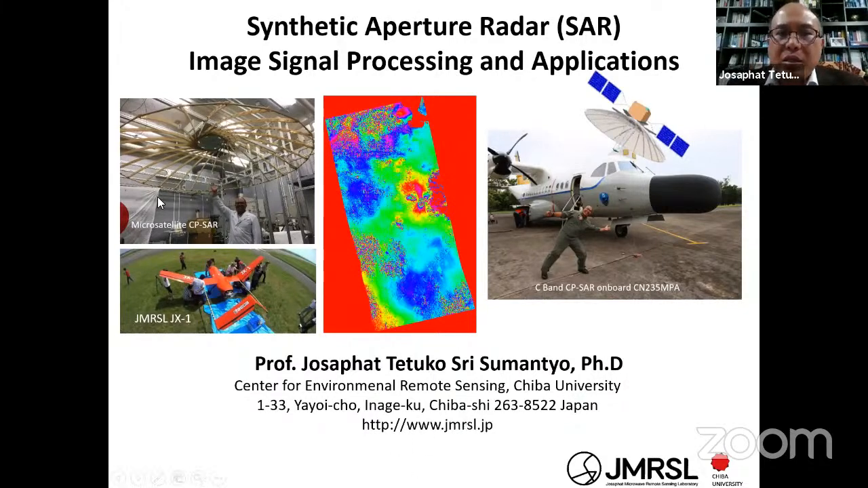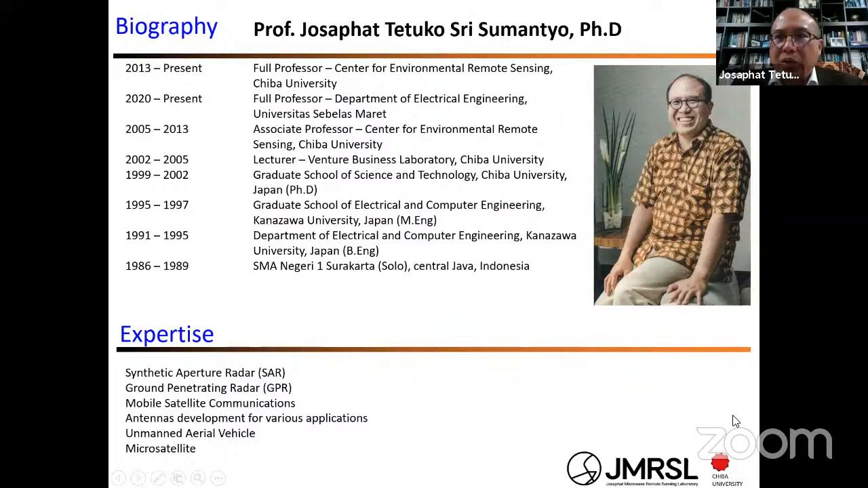You can find the radar that I developed, already installed on the UAV and the microsatellite, and also on this aircraft, especially the CN235 MPA. I think the Indonesian guys know well about this aircraft. Okay, it is my biography. Yes, it is a short biography.